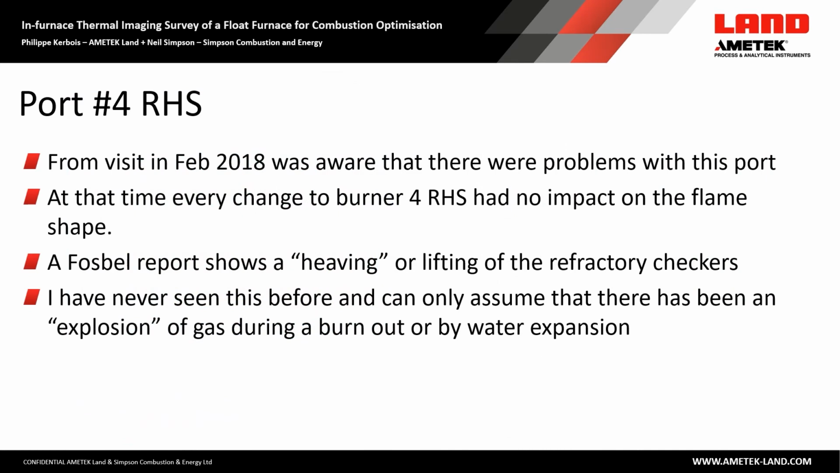Now, since one of the visits I'd made in February 2018, I knew that there was a problem with the port 4 on the right hand side. Now these are water-cooled 3-port burners, gas, twin nozzle. I was involved in the original development of these at Laidlaw Drew, and it was one of those things that it didn't matter what I tried to adjust on the burner, it had no impact on the port 4 right-hand side flame. Foswell had been in, and certainly it corresponds that there was a strange heaving or lifting of the refractory checkers, and certainly I've never seen anything like this before.